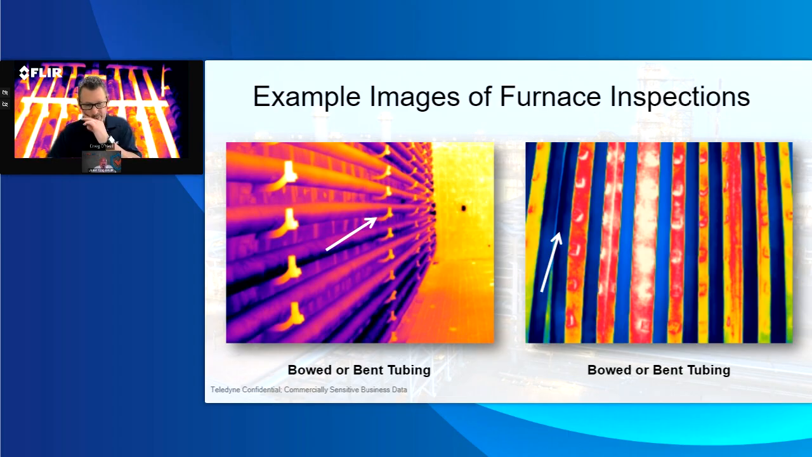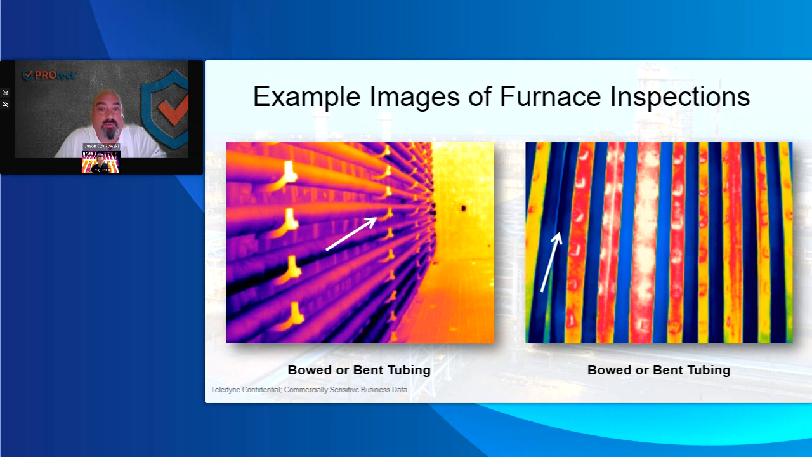Obviously, they rupture a tube. That'd be the worst case scenario. But I've often seen tubes bent or bowed. Sagging tubes is a real problem. So that's a big issue. I believe the image on the left-hand side was a 309 camera. I'd be curious to shoot this again. I will at some point here get to use the 609. The right image is a 609.